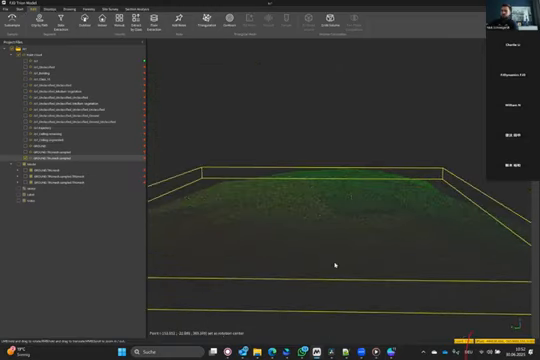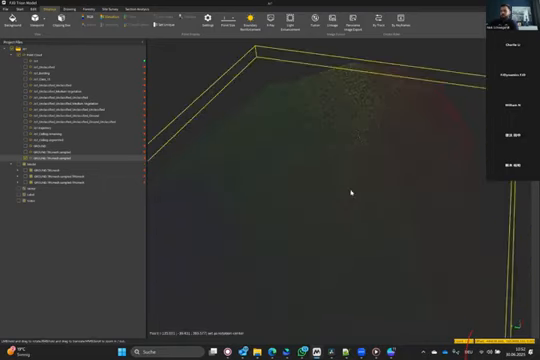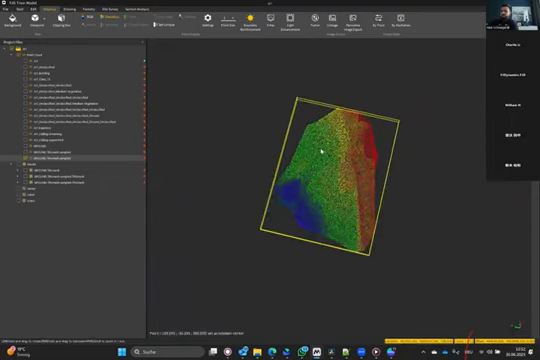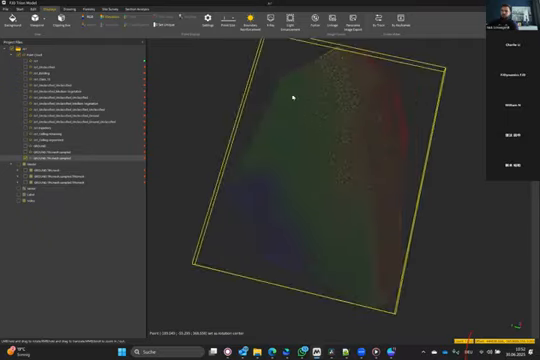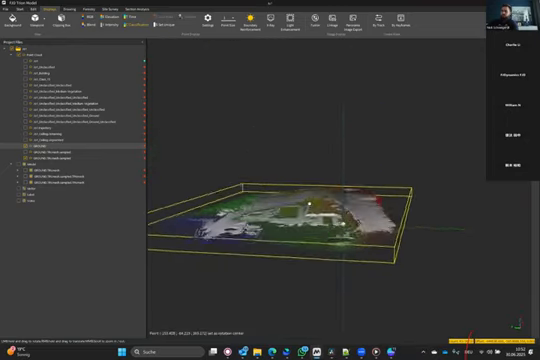Let me display it by the elevation so we can see it. Yeah. So we have still our elevations here, and you see the holes not filled before here are filled now, estimated. You see?